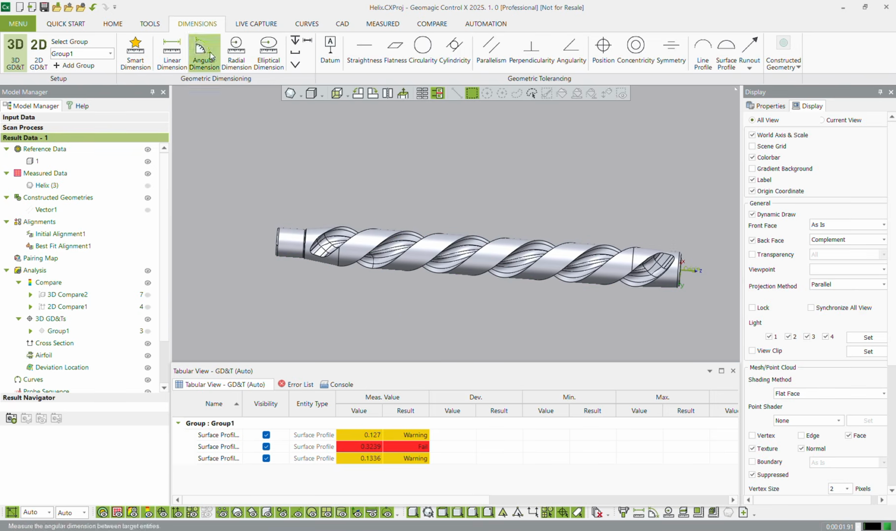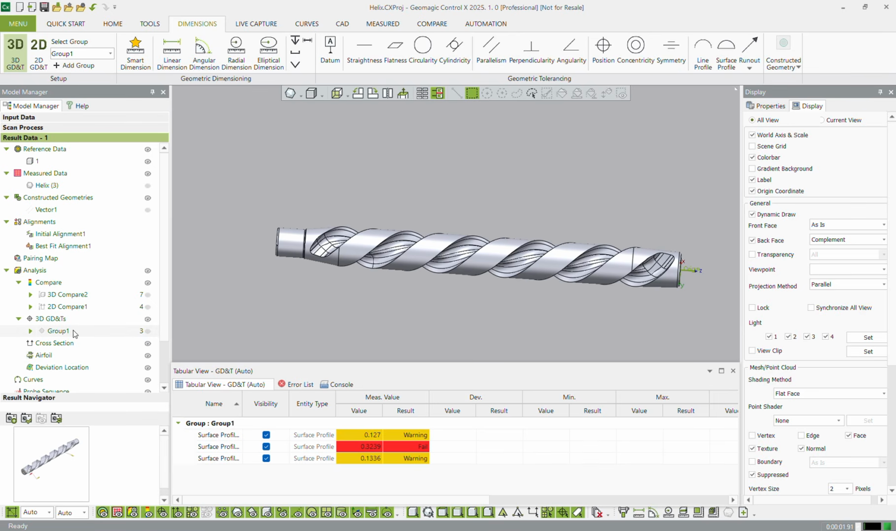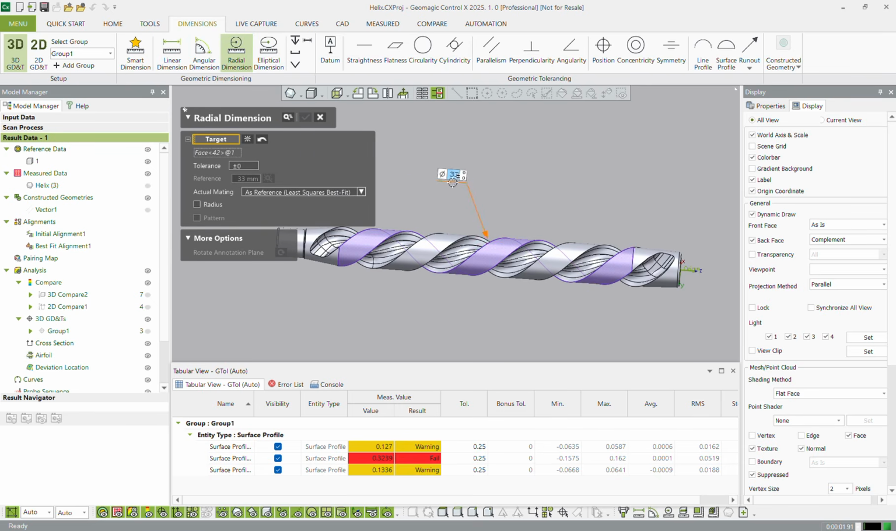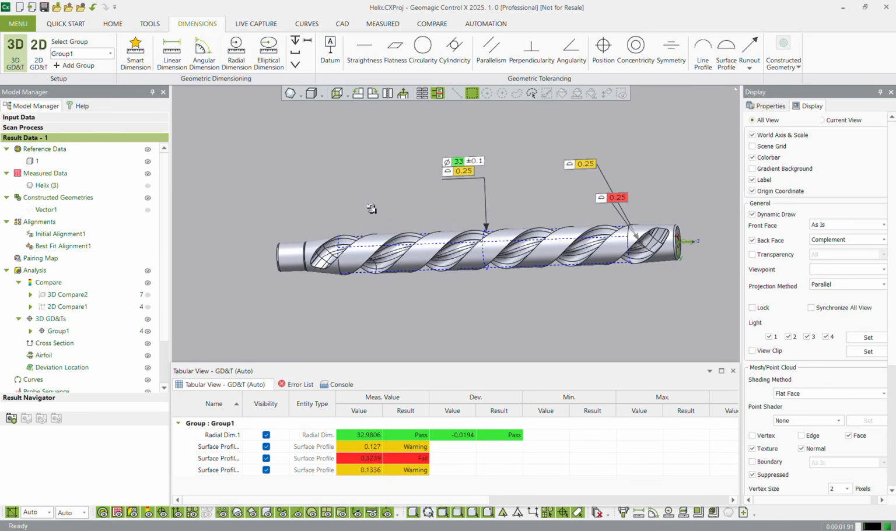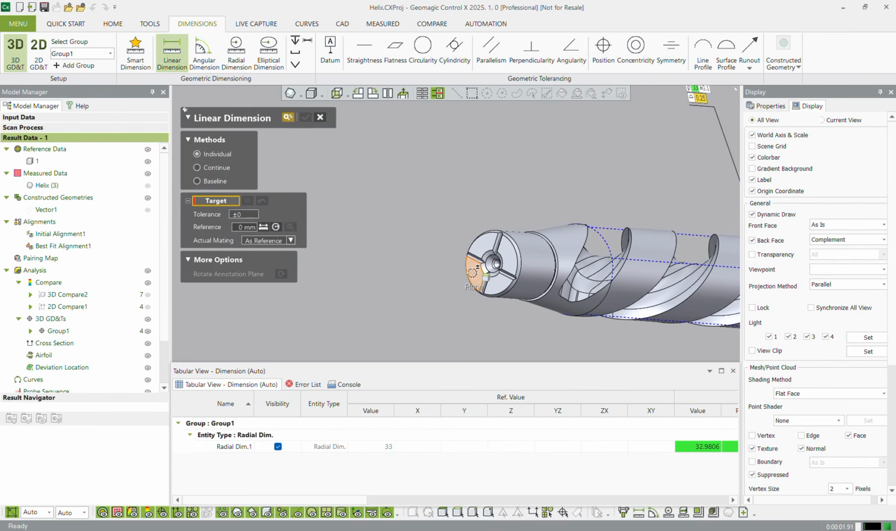But if we wanted to, we could also do either a 2D compare, we just did one, or we can do dimensions, and instead of doing our surface profiles, we could also do a linear dimension, a radial dimension, grab the cylinder, assign a tolerance, hit the check mark, and there we go. We've added more dimensions. We can even add a linear dimension, do an end-to-end measurement.